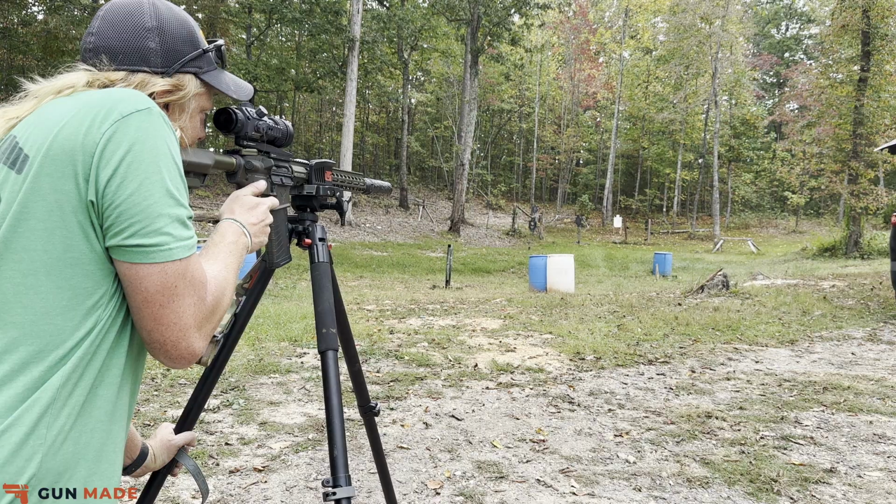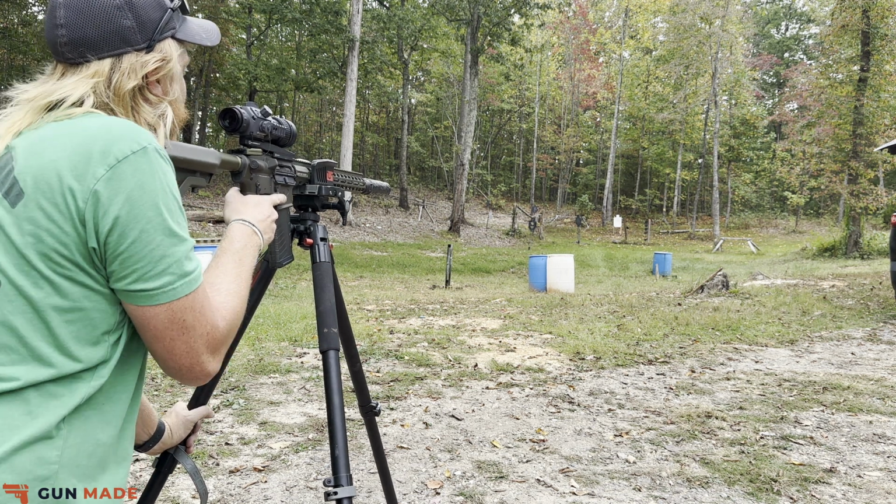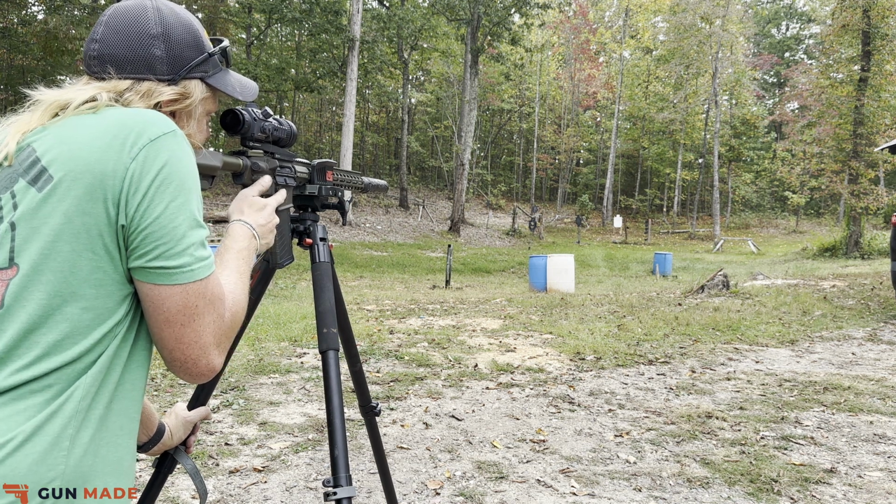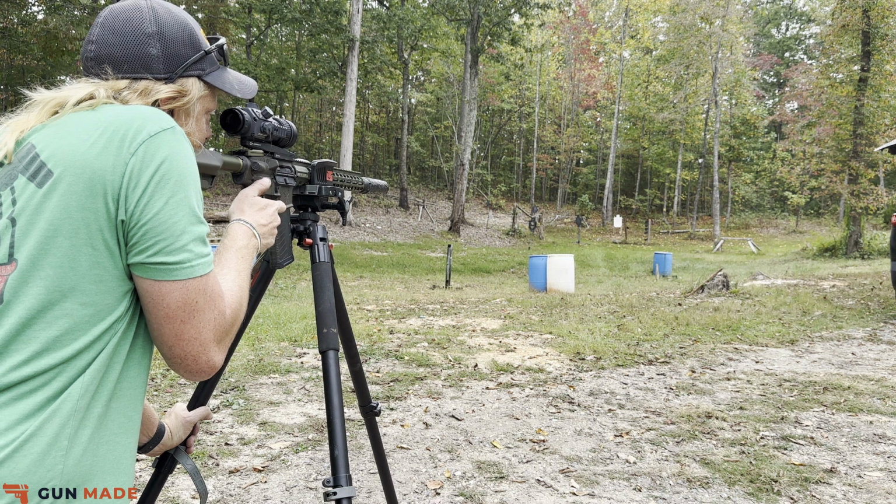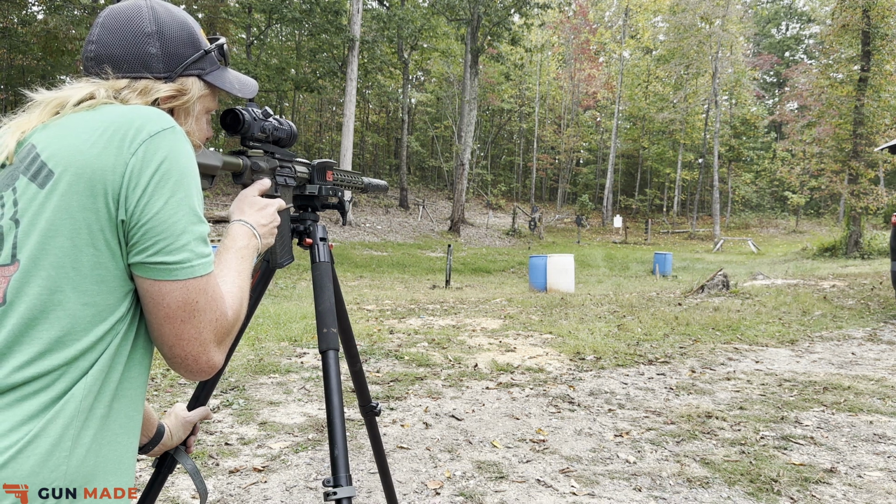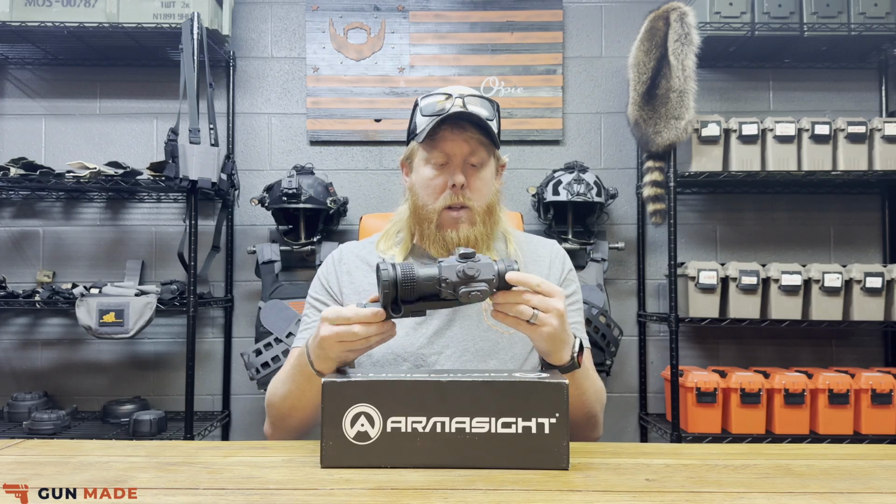I was a little skeptical at first because of how simple this was, but this thing locks dead on. We shot 5.56, 300 blackout, as well as 22 on this with absolutely no problem. So very sturdy mount. This mount is from Kinetic Development Group, so you know that you're getting a very, very solid locking system whenever you put this on whatever platform you decide.